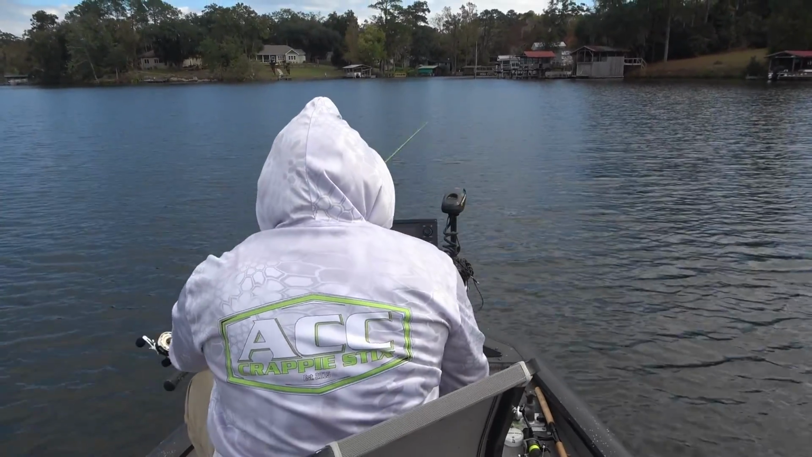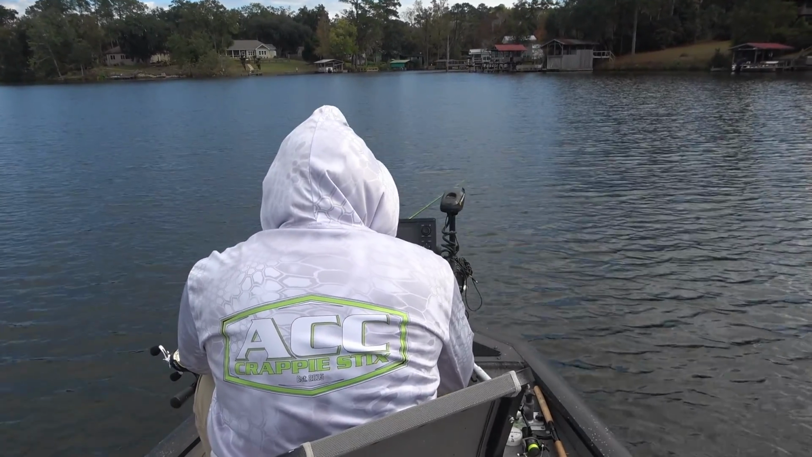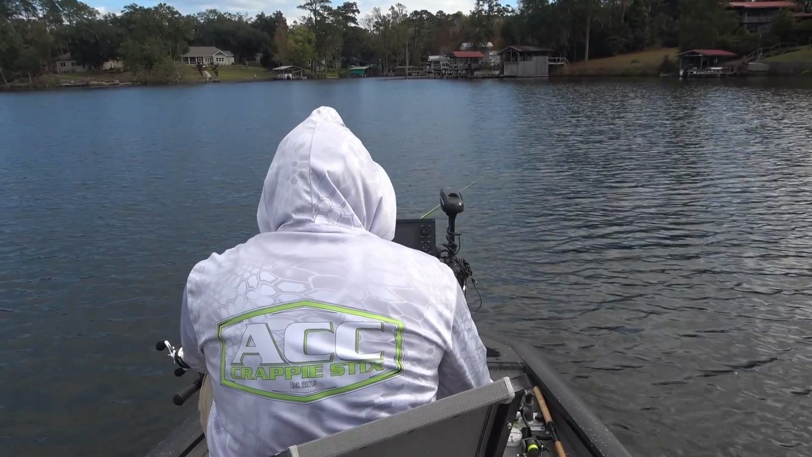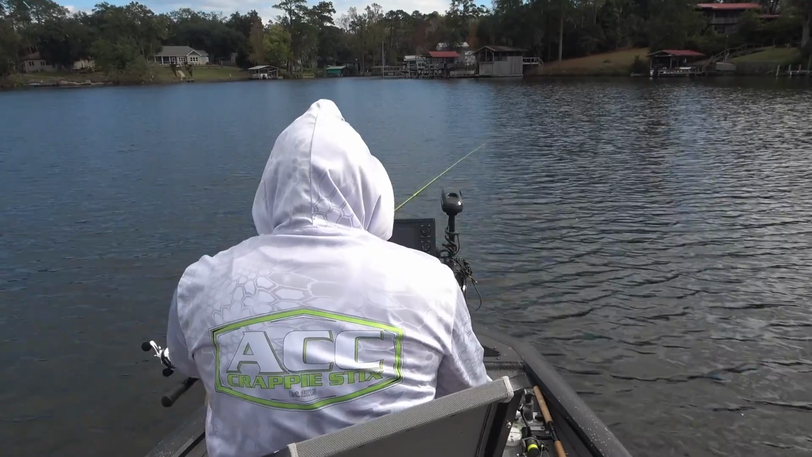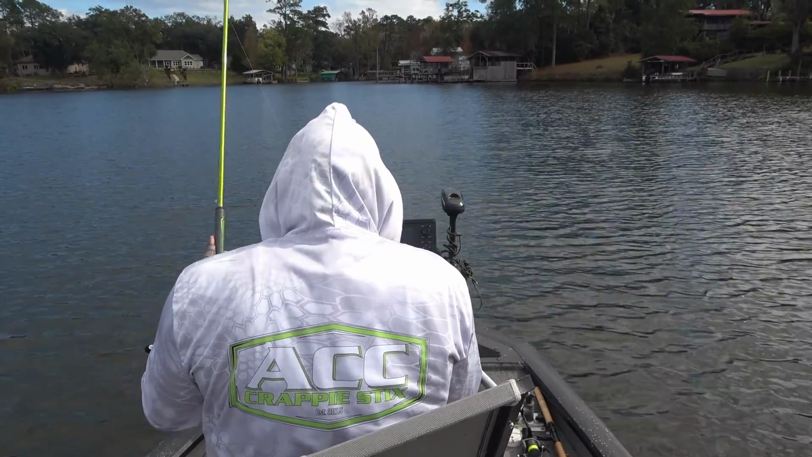Now I'm staying about 12 to 14 feet from the edge of those fish. And I'm going to work the front side of that pile. I'm going to keep working the front side of that pile, guys, until I can no longer get those fish to respond. And then I'm going to start working the first 1/4 of that pile.